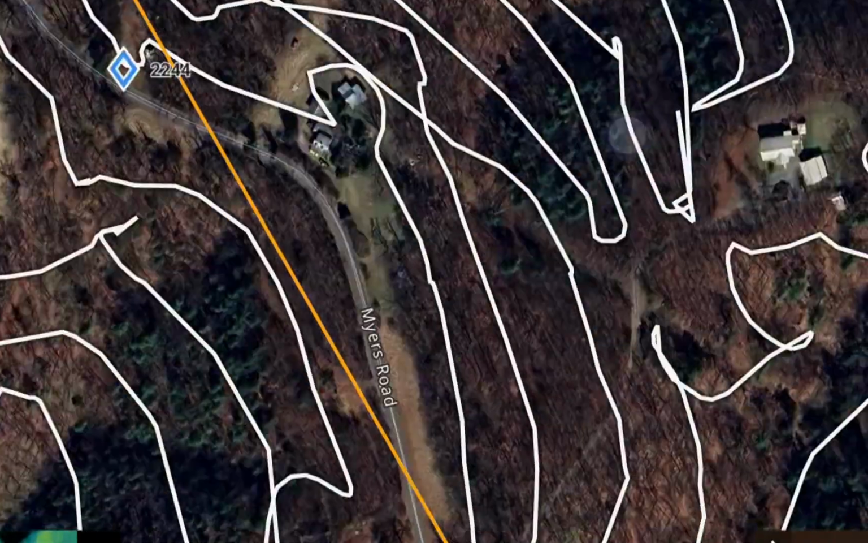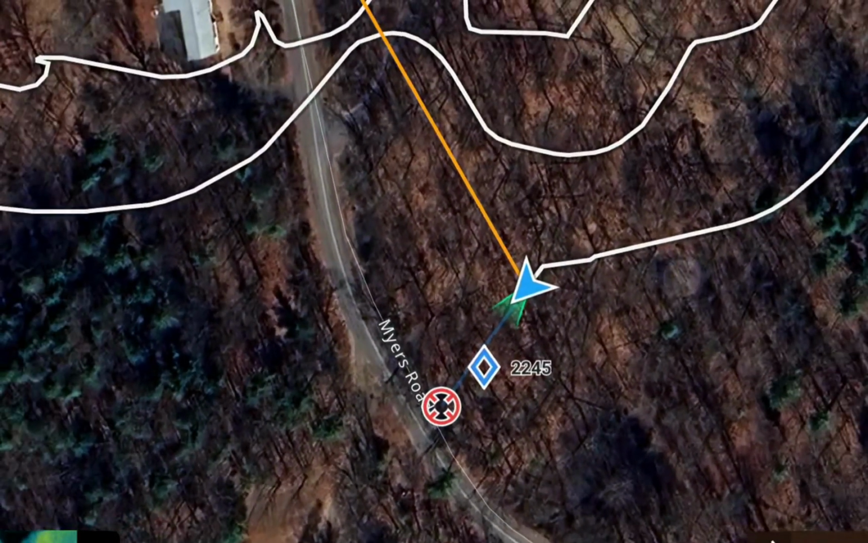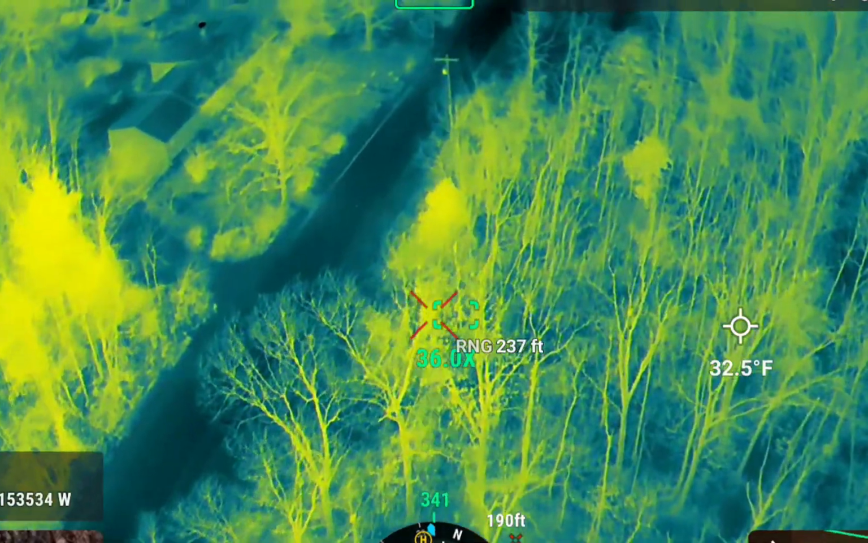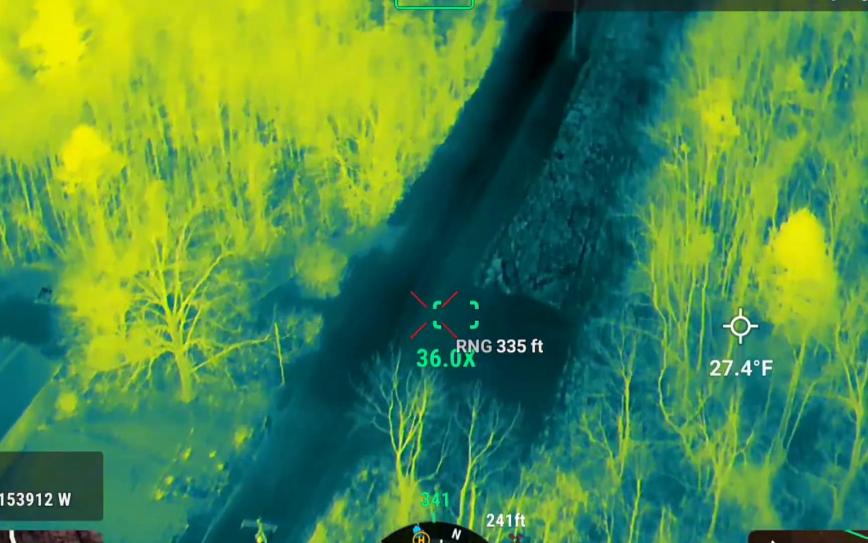So he's on your side of the house. He's on my side of the road. Yeah, right there. Okay. So no, let me come back for a battery. I'm gonna come back here super quick because I want to get right back up in the air. Okay. So I'm gonna come down really, really quick.